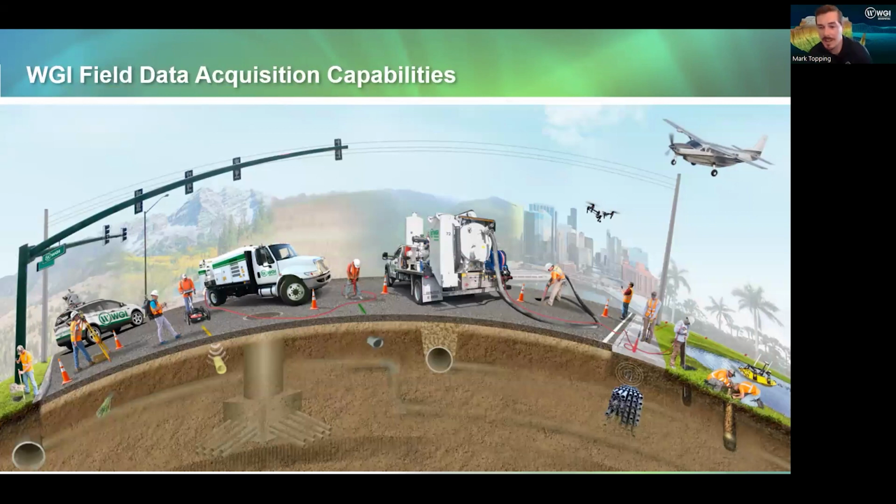So again, this is a graphic that shows the diversity in WGI's services. We're a one-stop shop for subsurface terrestrial, kind of going left to right. We're showing our ground penetrating radar, our terrestrial mobile lidar, our backpack scanning. We do sidewalk assessments.